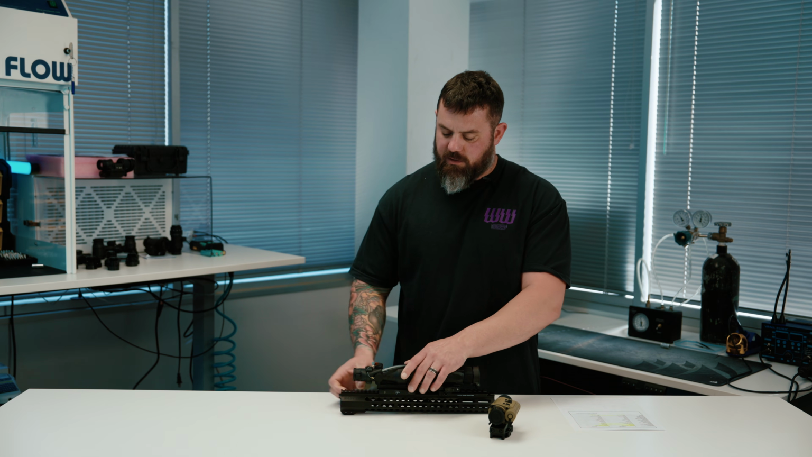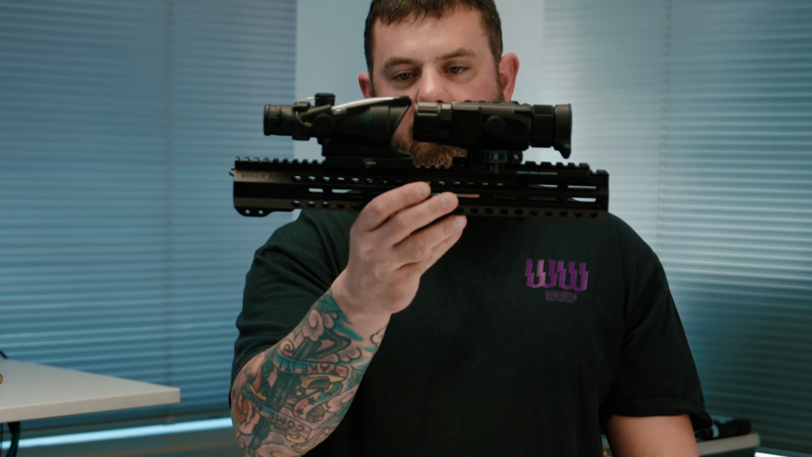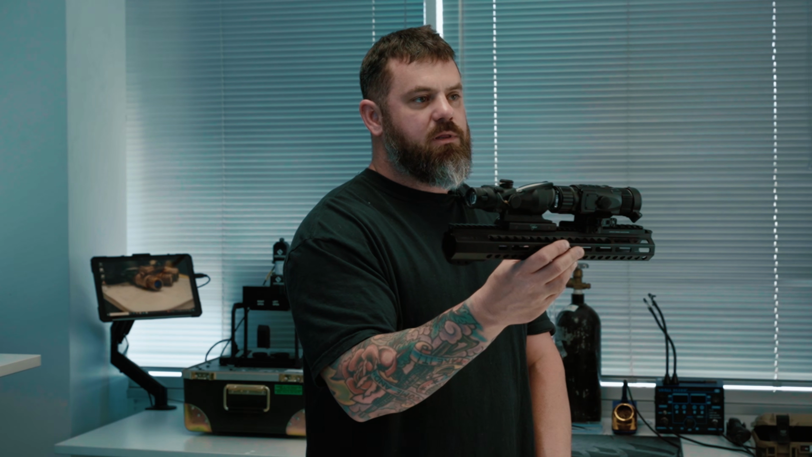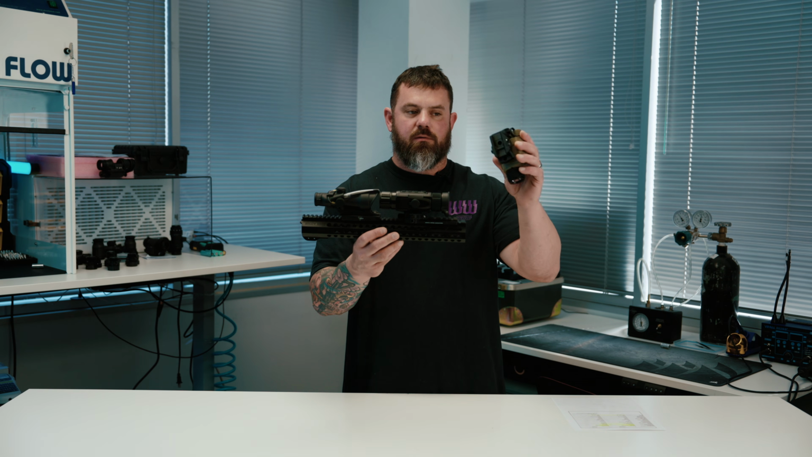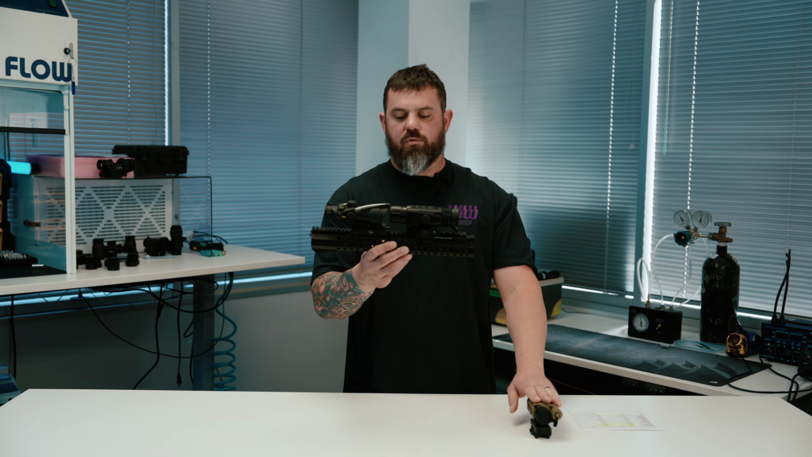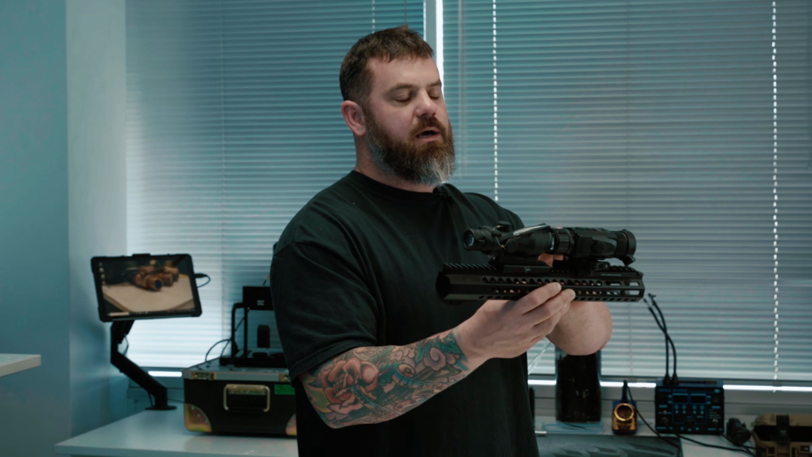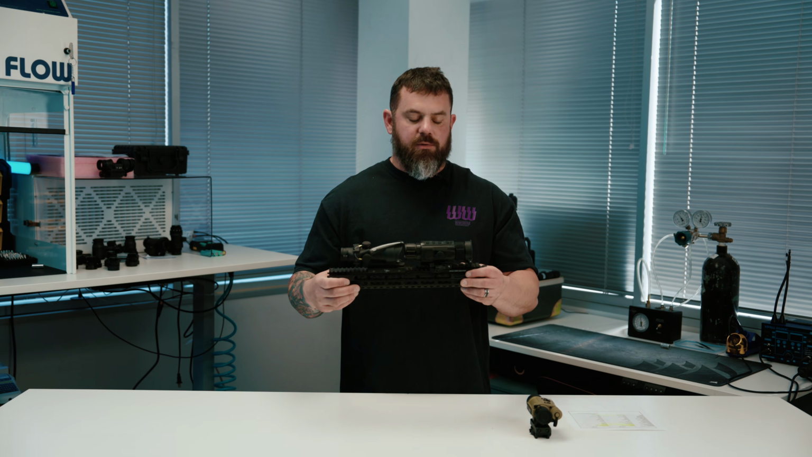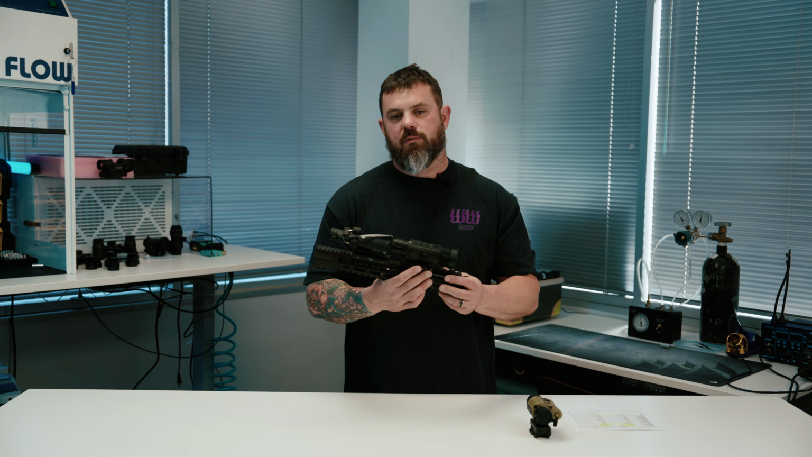So as far as I know, this ACOG is in the lower 1/3 configuration, and it's pretty well in line with the center line of the optic. There is slight deviation, but this is fairly common with clip-ons of this type. You're going to deal with the same thing on this one. The ADM solutions for this will put it closer to an exact lower 1/3, but this is all stuff you can account for inside of the optic. So there is a solution. There's probably going to be better ones on the way in the future, but for now, this does work, and both of these pieces aren't overly expensive.